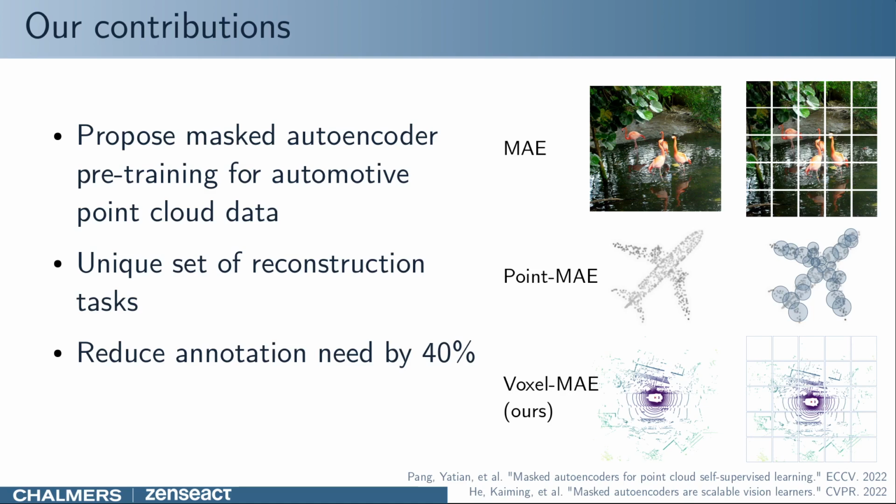In this work, we propose to use Masked Autoencoder pre-training for automotive point clouds. In the automotive domain, raw data for self-supervised learning is cheap, while annotations are expensive and time-consuming to create, making it a suitable candidate for pre-training.